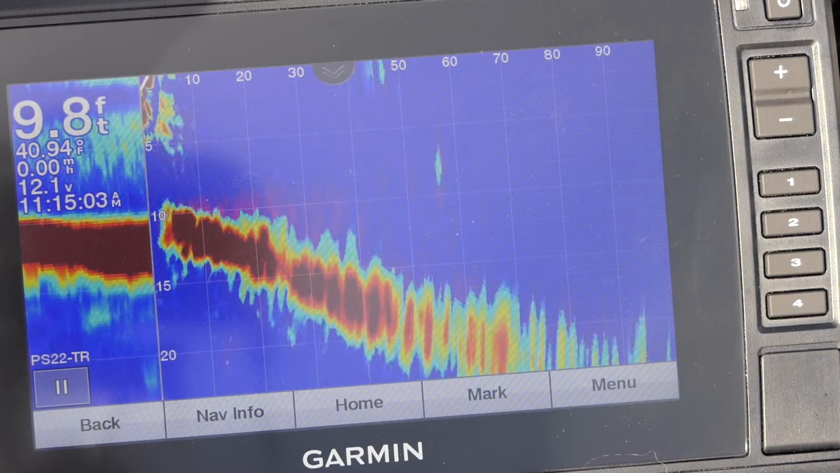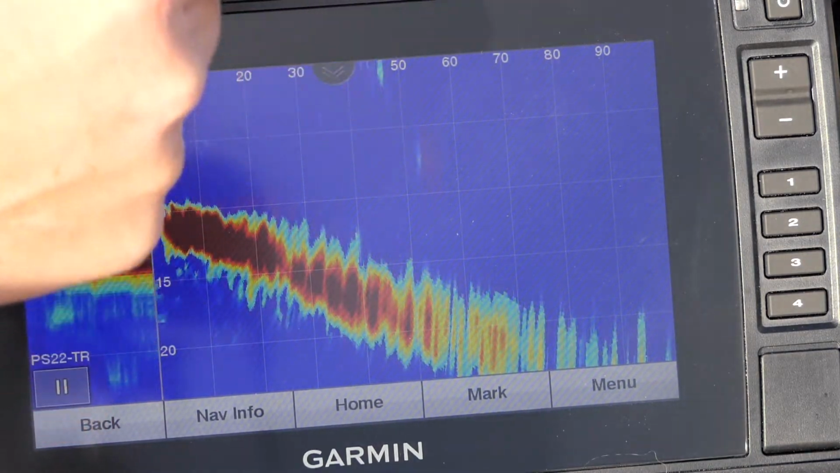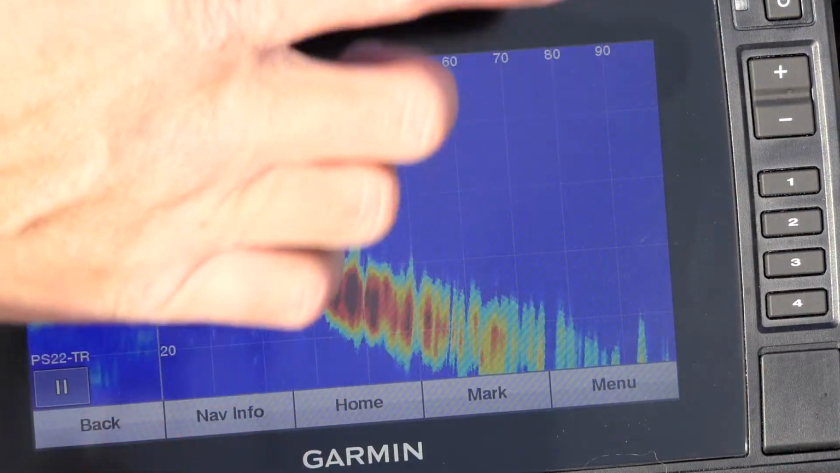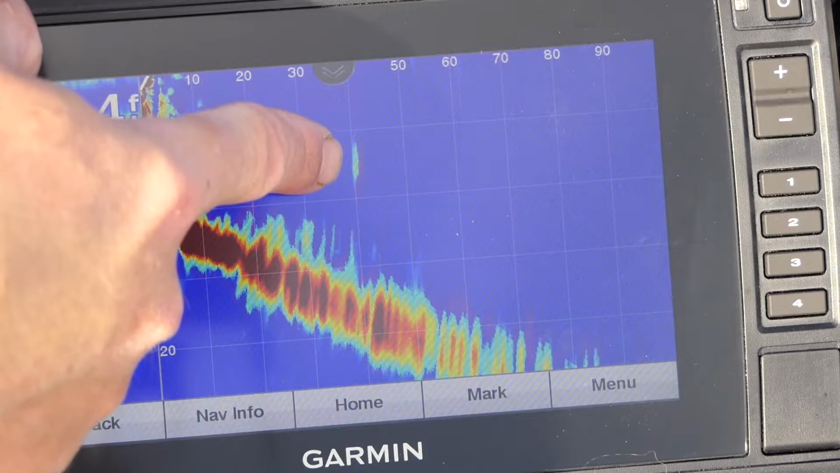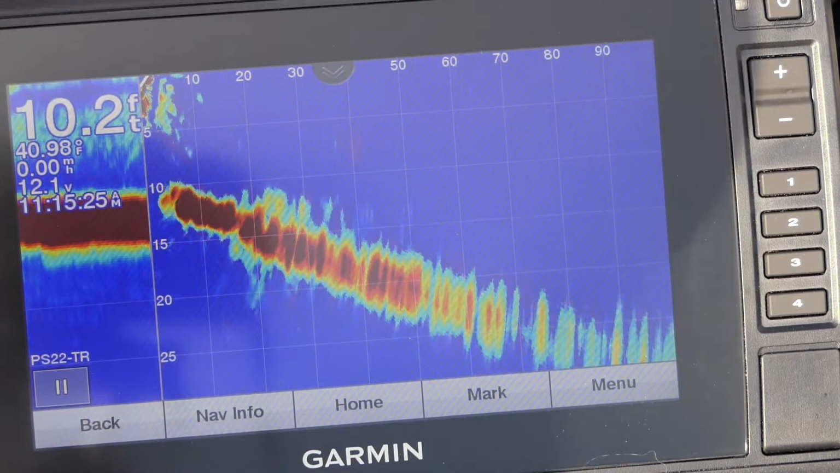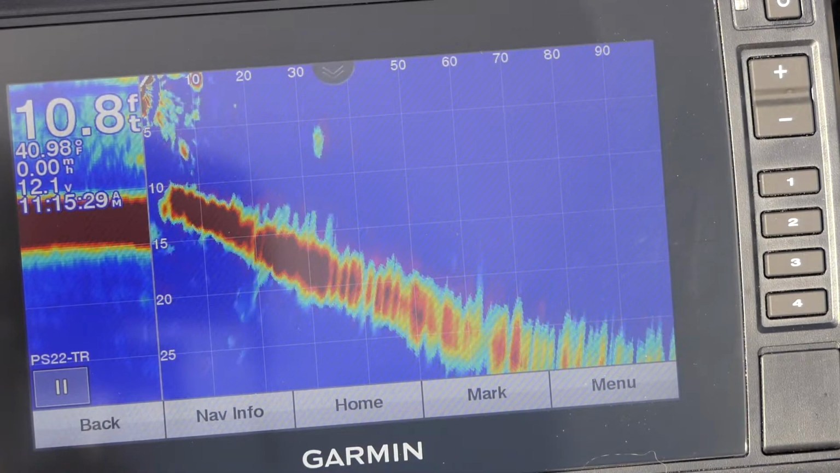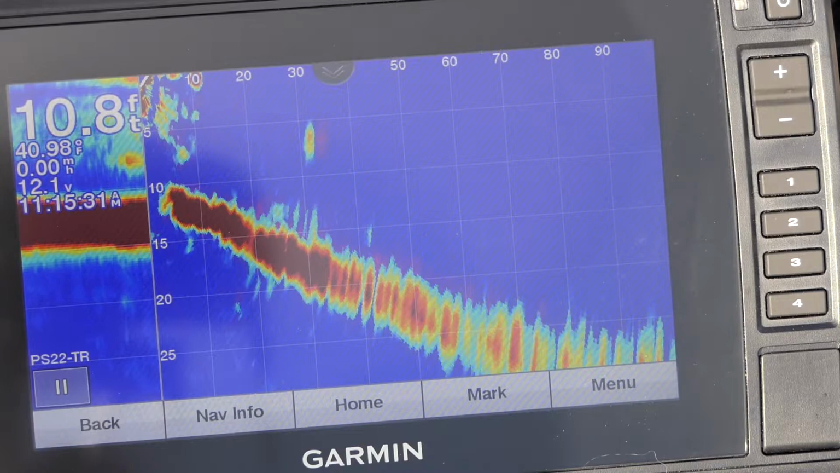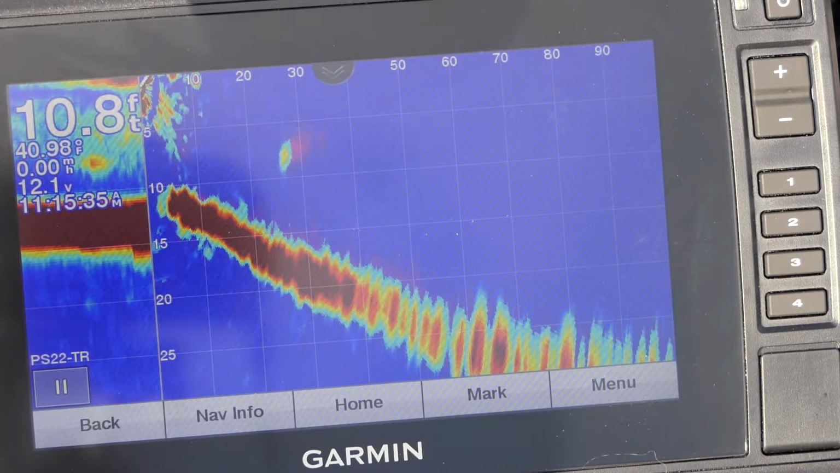Oh, there's a fish right there. See it swimming? It's about 50 feet out towards the middle of the lake. Yep, there's that fish right there. He's swimming towards me. He's actually coming right this way. Let's see if I can entice him to come hit my jig. He's coming at me. He's coming straight for me.